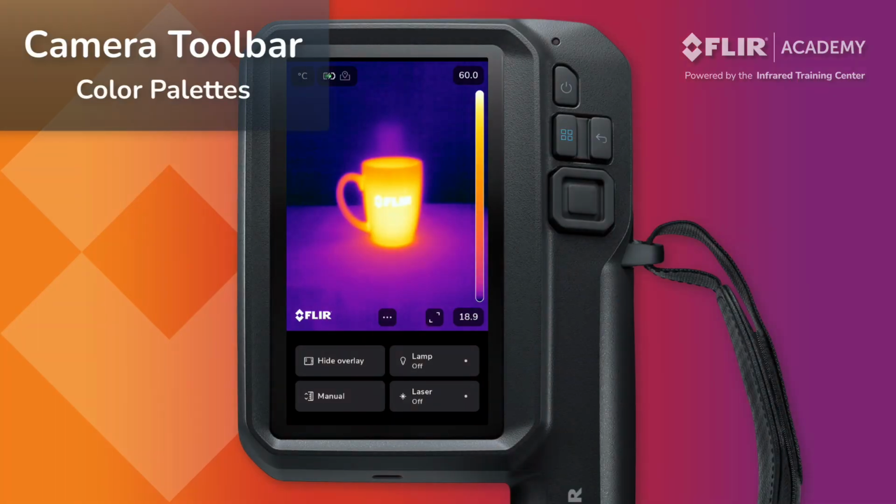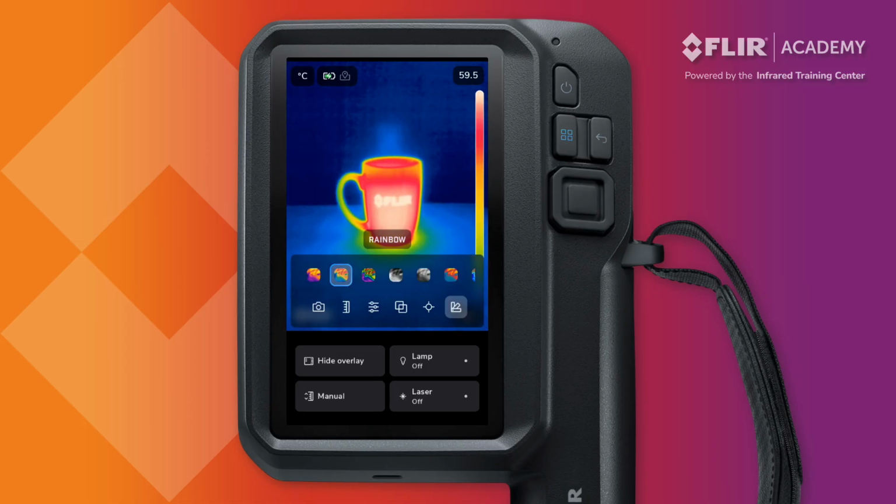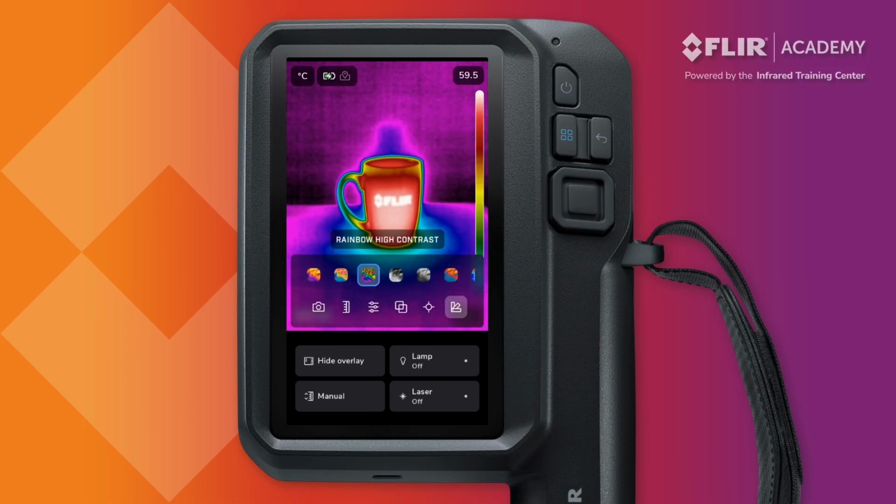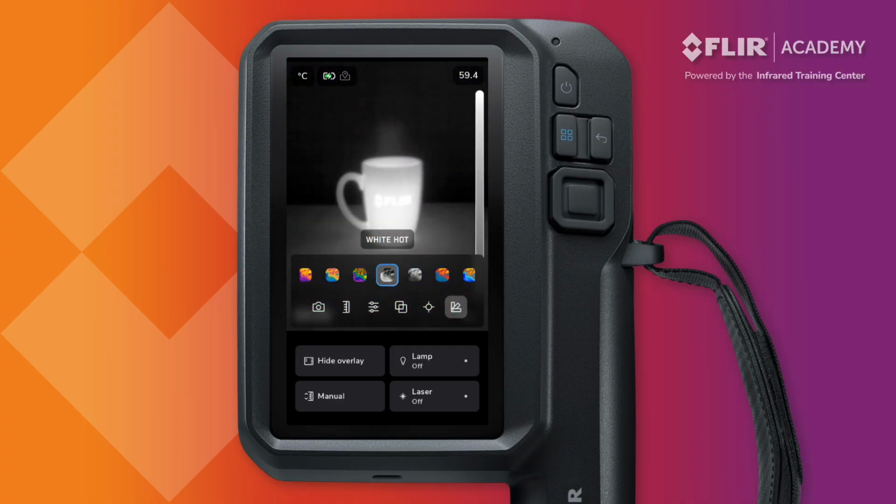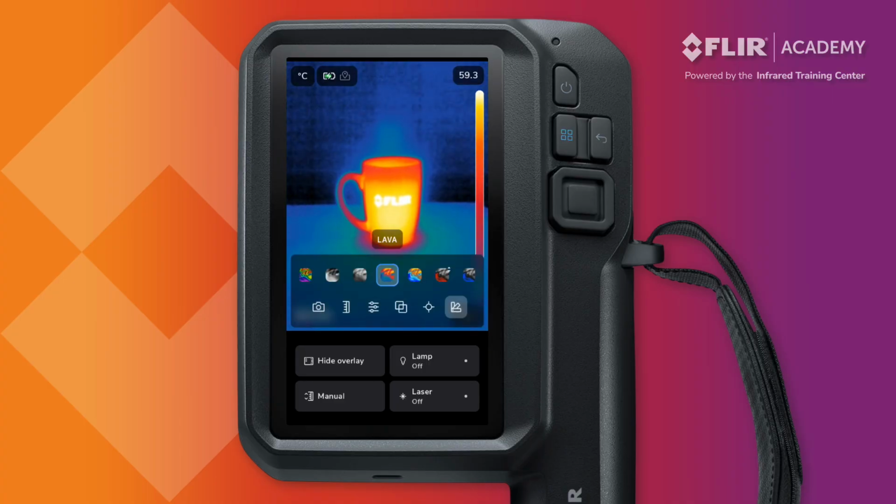The Flir iXX series comes with a number of different color palettes that allow you to add varying levels of contrast to the thermal image. Open the main toolbar and select the color palette icon. Operators can then swipe through and select from a variety of different color palettes. These include Iron, Rainbow, Rainbow High Contrast, White Hot, Black Hot, Lava, and Arctic.